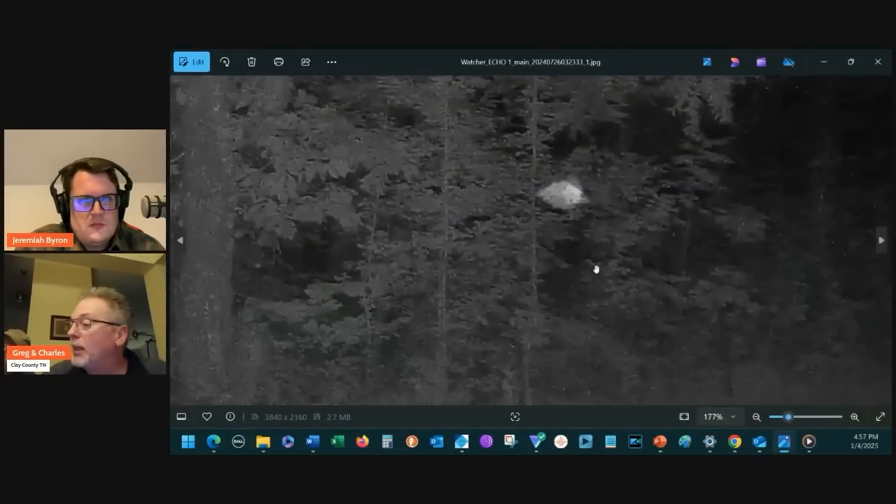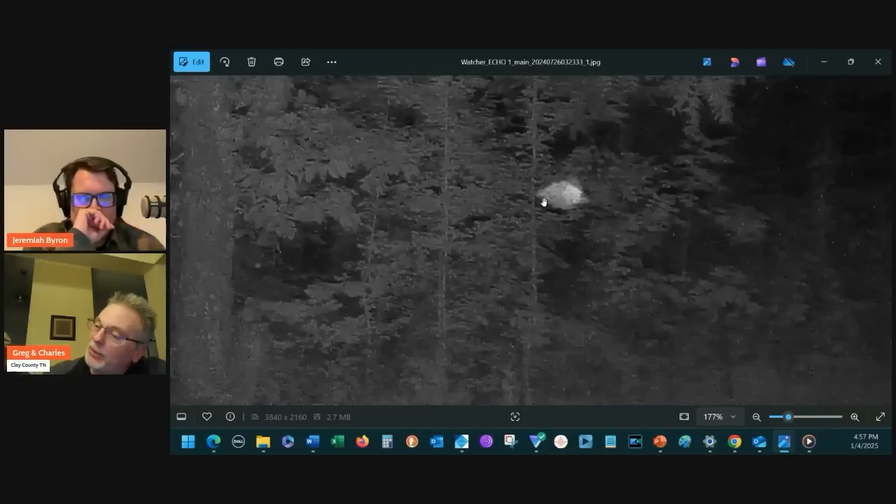I'll zoom in on it there. And this isn't a circular shape. I don't know the geometric. It wouldn't be a trapezoid. It seems to be a little bit wider and its height a little bit shorter. But that's one characteristic that you can see in all of them. It's something else.